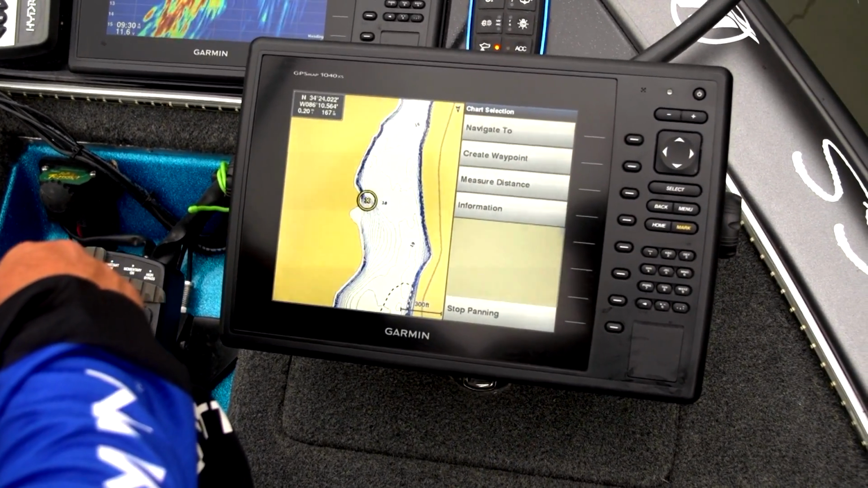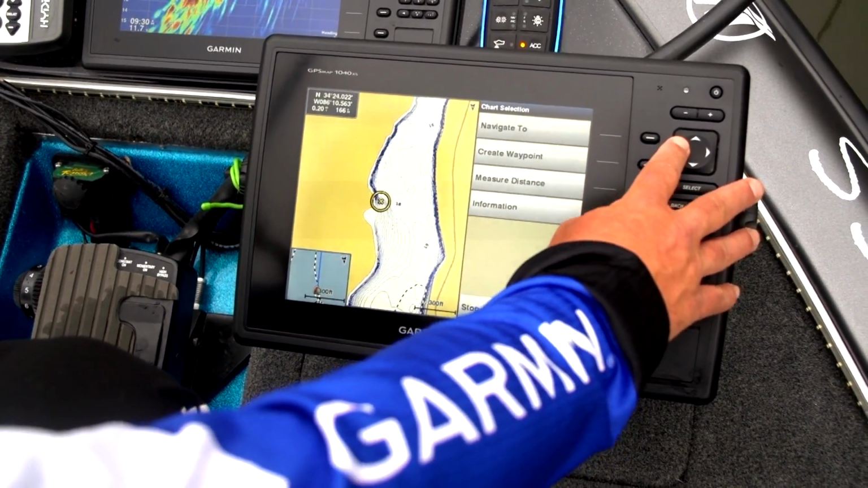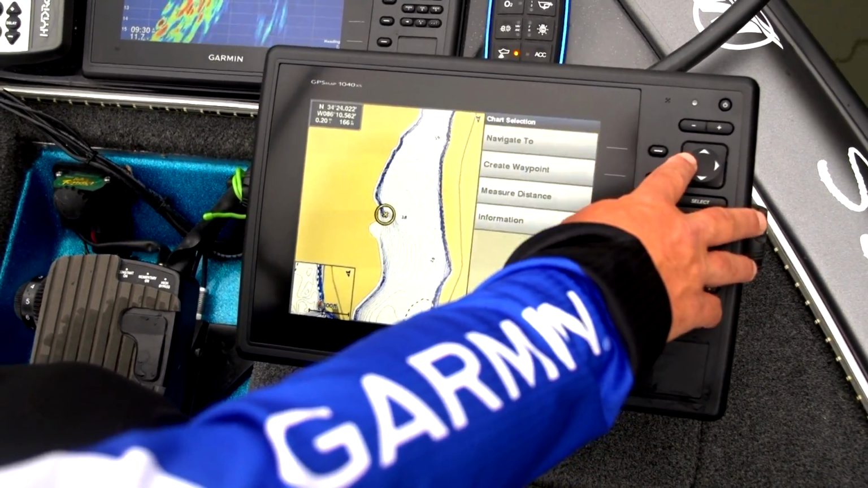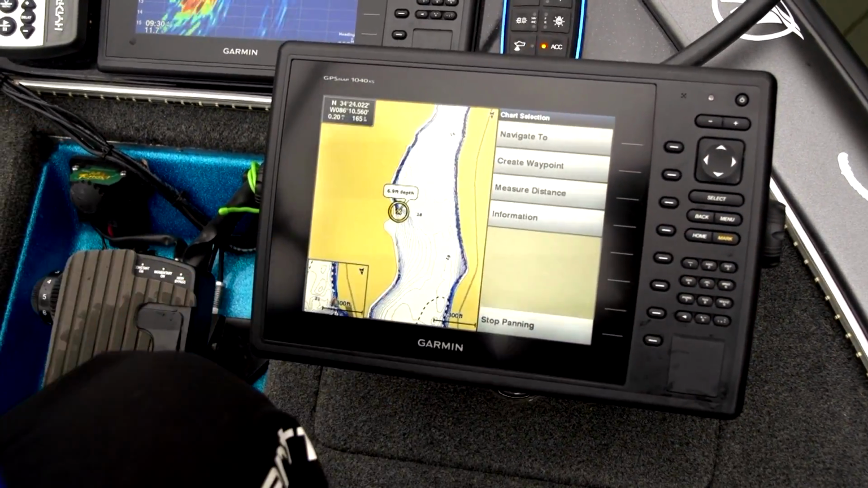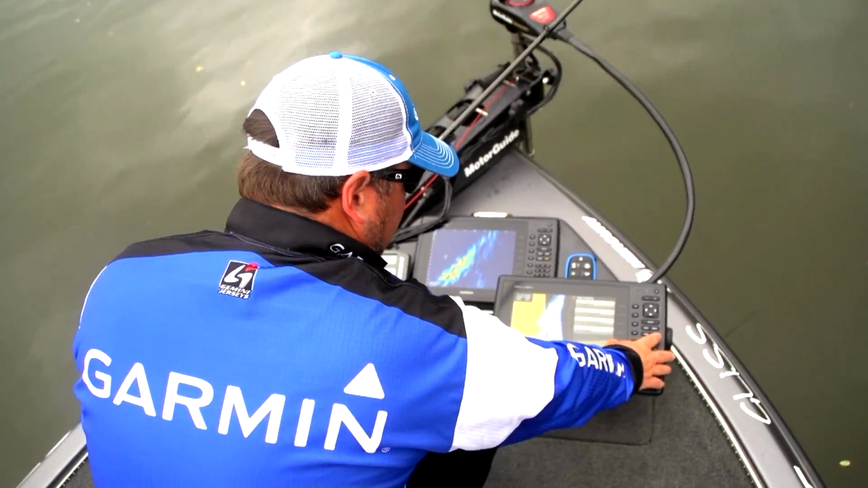Let's see what that says. That's 9.8. We're even in a half foot increment here. I can scroll over here. Once I get to that 6 foot zone, if that's where I'm getting bit, 7.9, I can just go ahead and mark that spot and I can run right to it and cast to it. That way I know that I'm fishing where the strikes are.